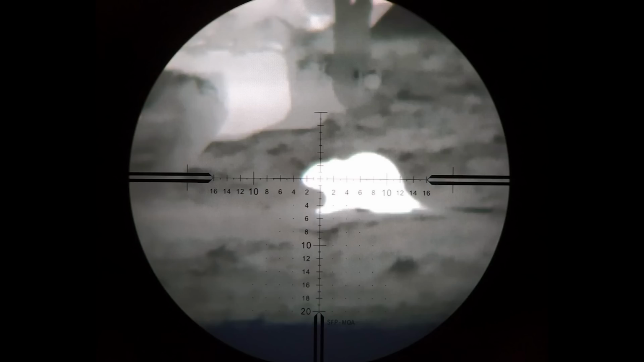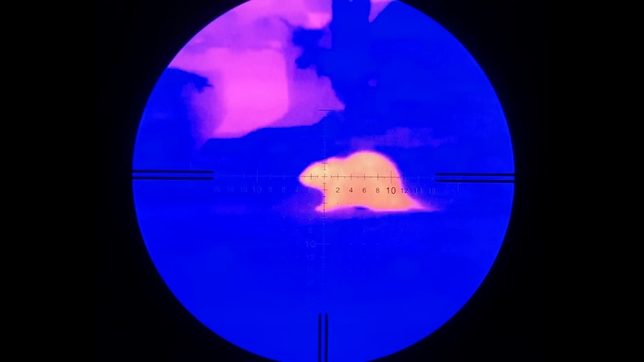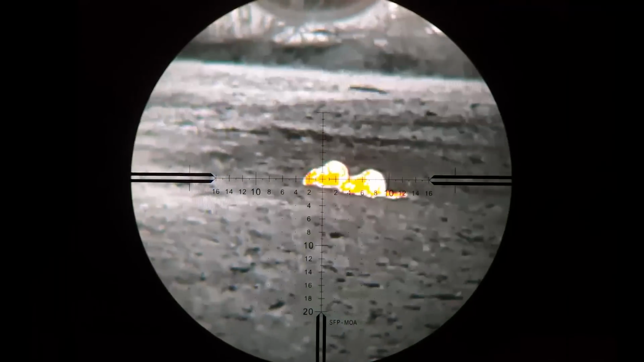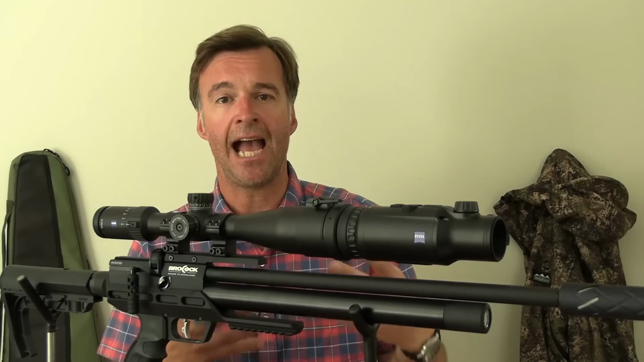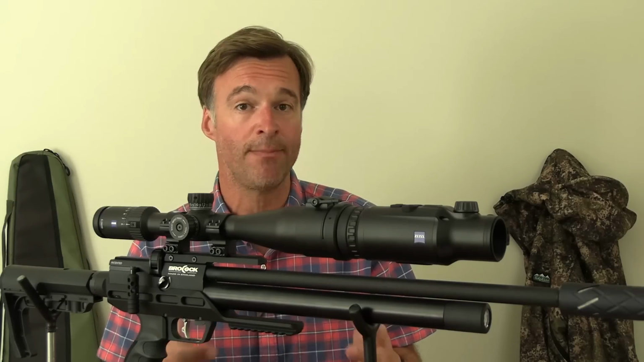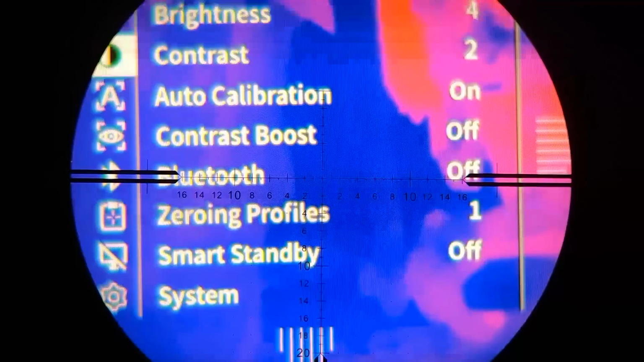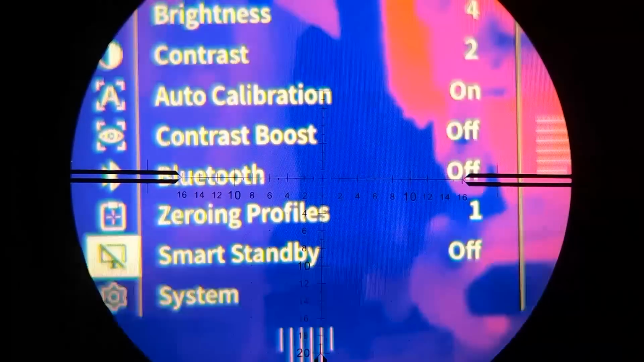There is white hot, black hot, and red hot, plus rainbow, and you can easily shuffle between them with a quick press of the menu button, and that enables you to choose the one that best suits the conditions that you're shooting in. Pressing and holding the menu button opens up the actual menu, and this enables you to set things like contrast, brightness, and Bluetooth connectivity. It's a very easy menu to navigate, and you simply use the left and right arrow keys to scroll up and down, and then press the menu button to make your choices.